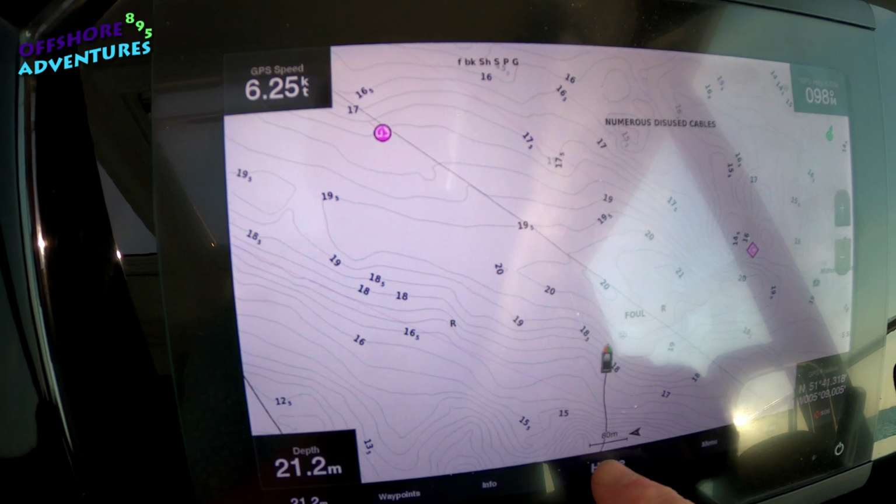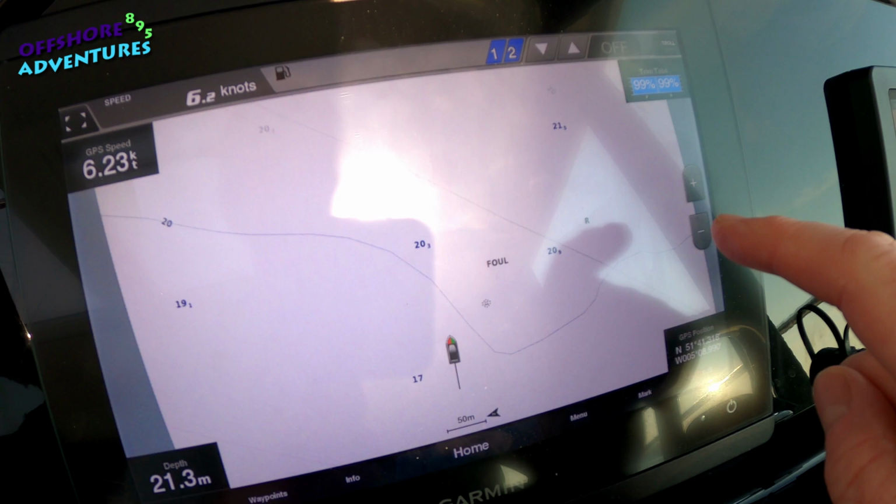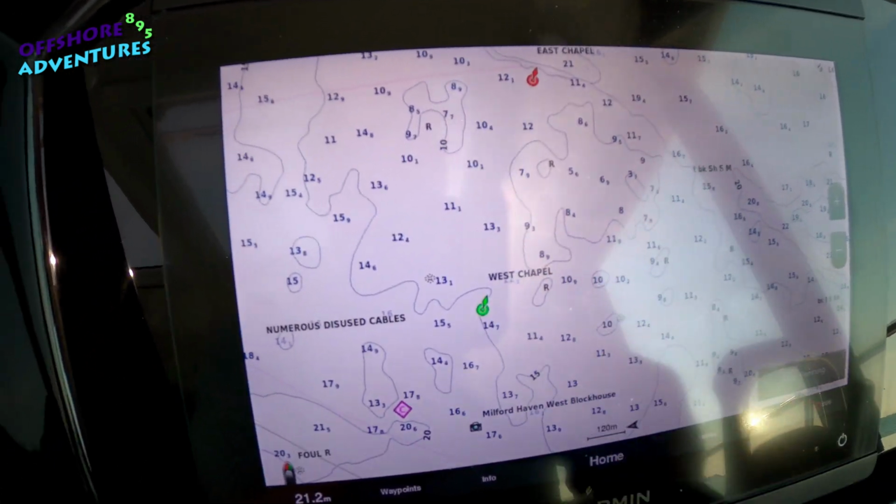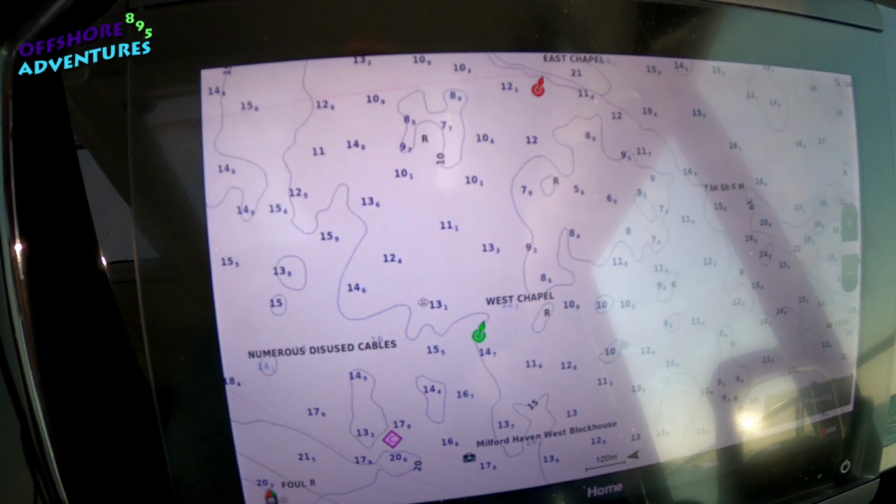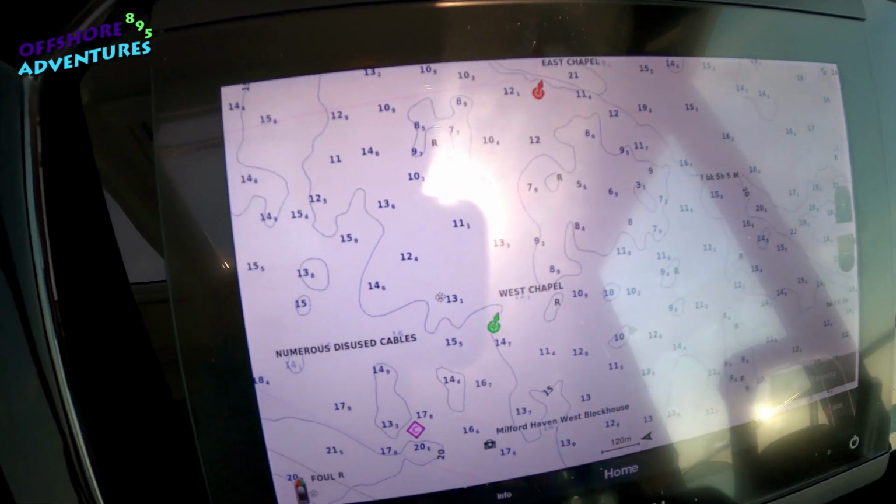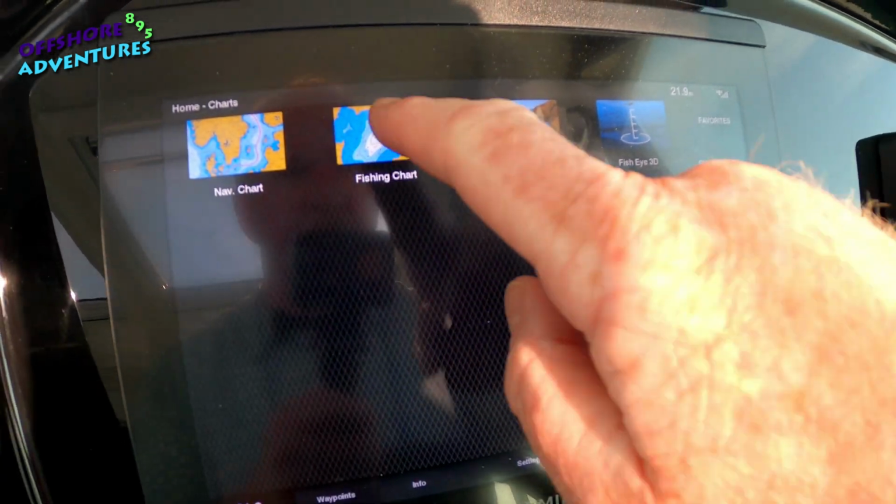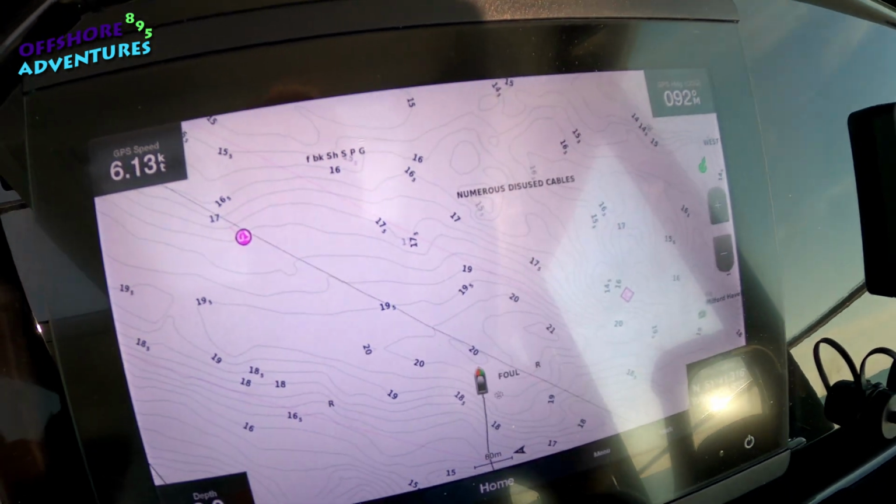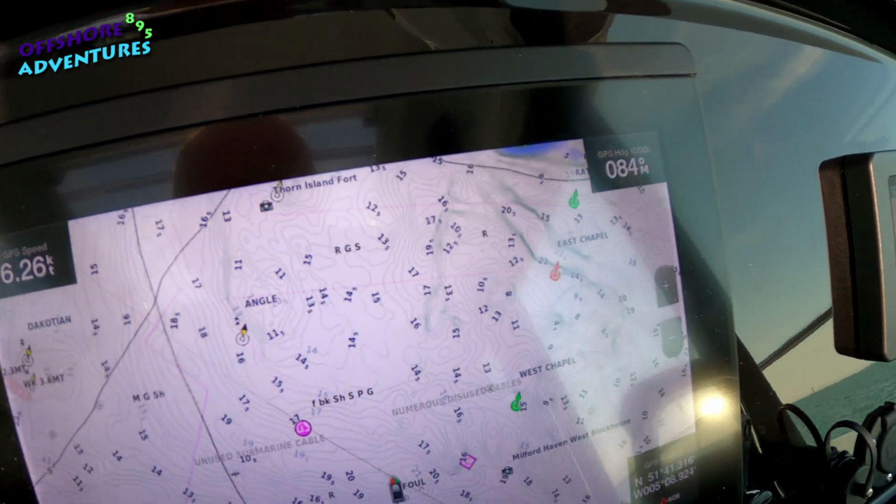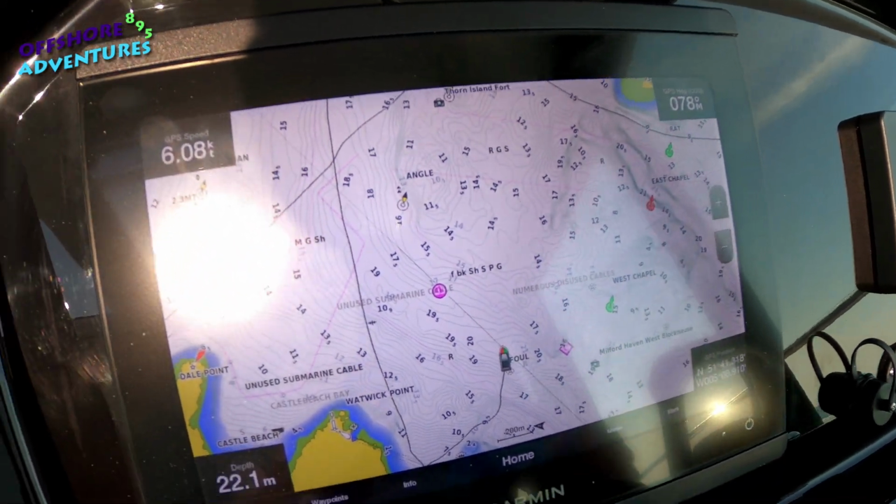And as a comparison, if we just go back to the nav chart, you'll see that same ground here has the standard 5 meter contours for the depth, but not much else. So it's just that bit of extra detail that the fishing chart gives you. That's now back in the fishing chart. That's a flavour then of what those screens can do.